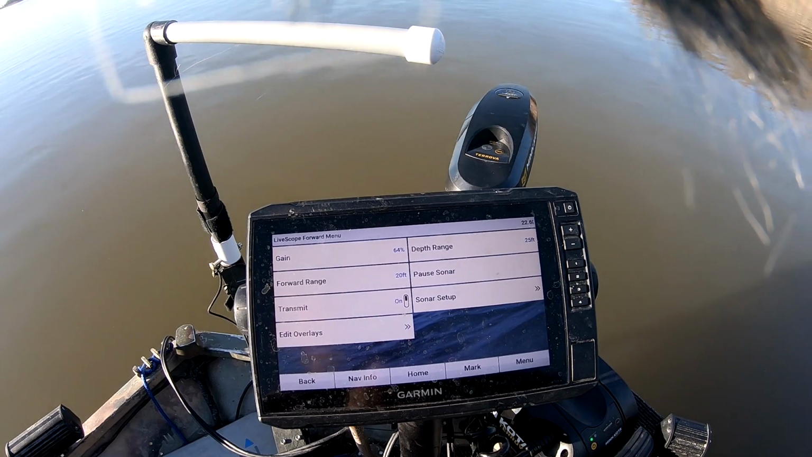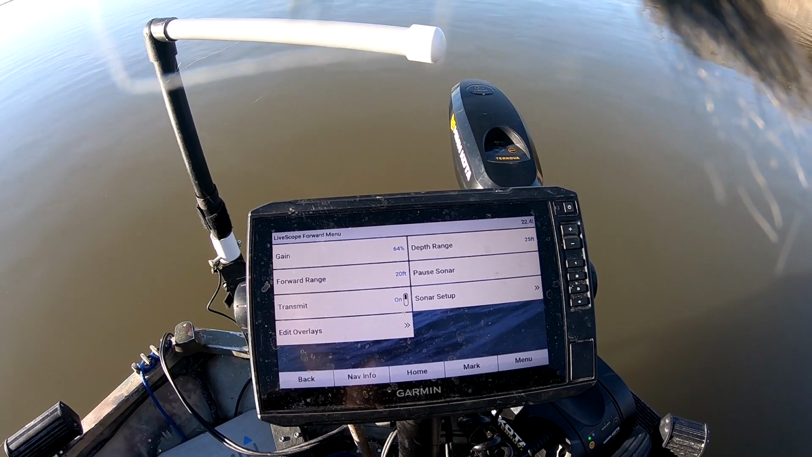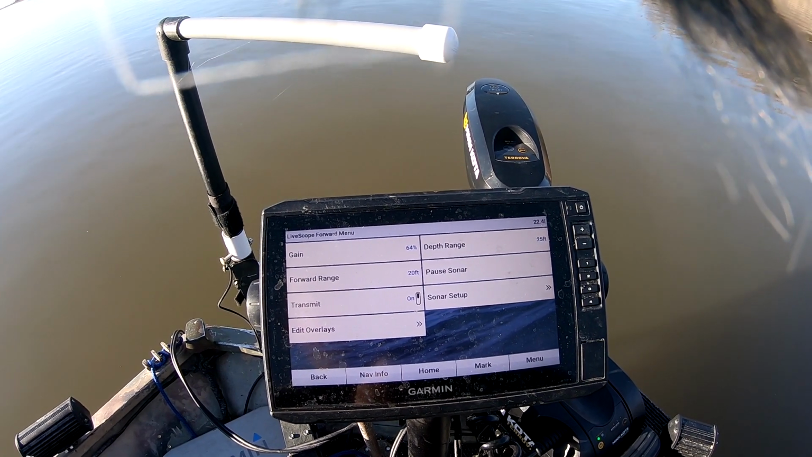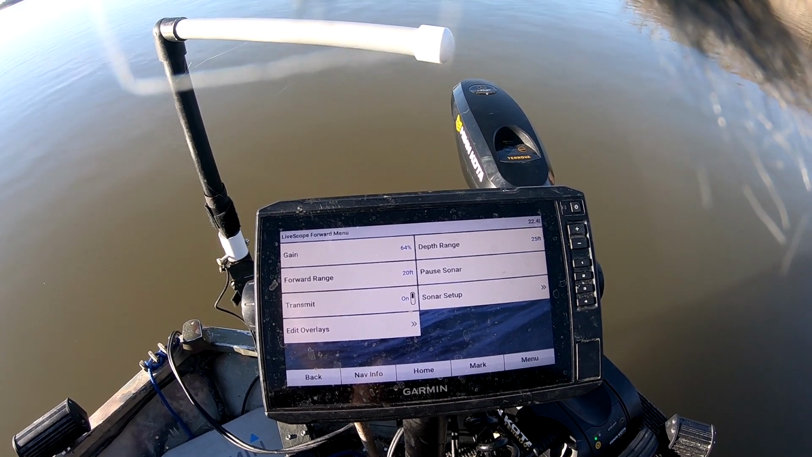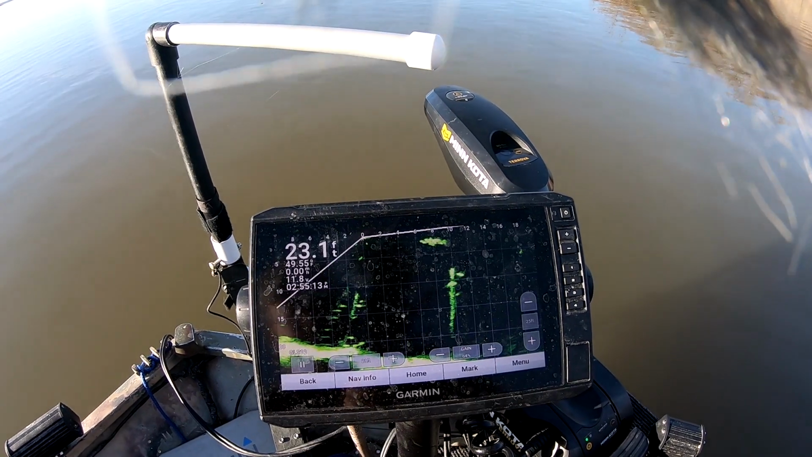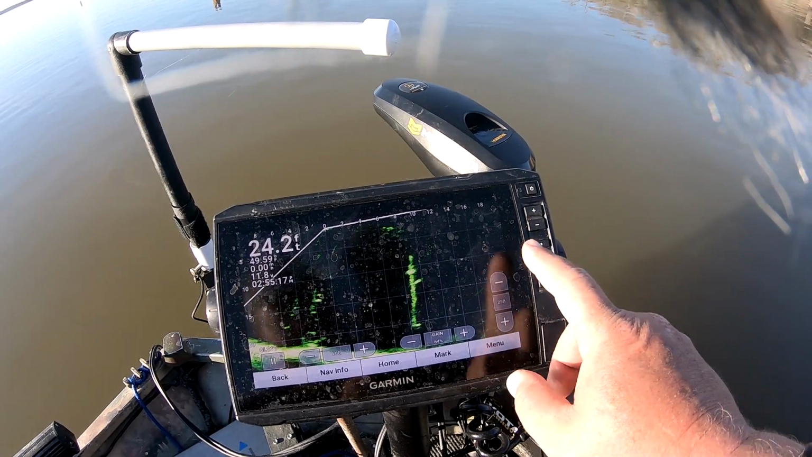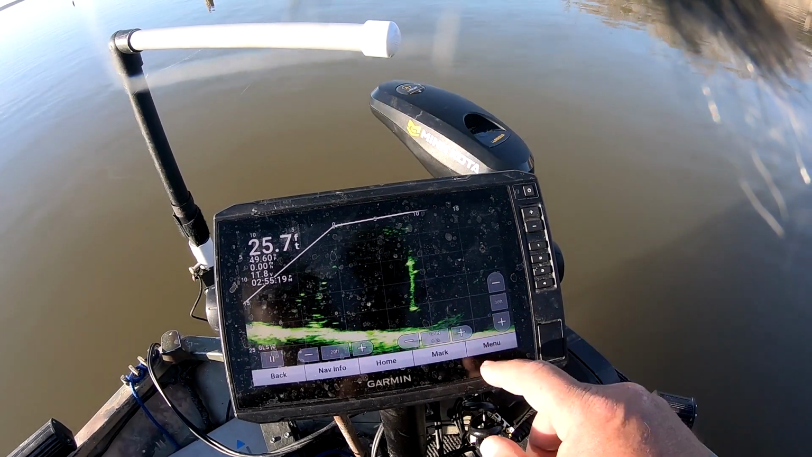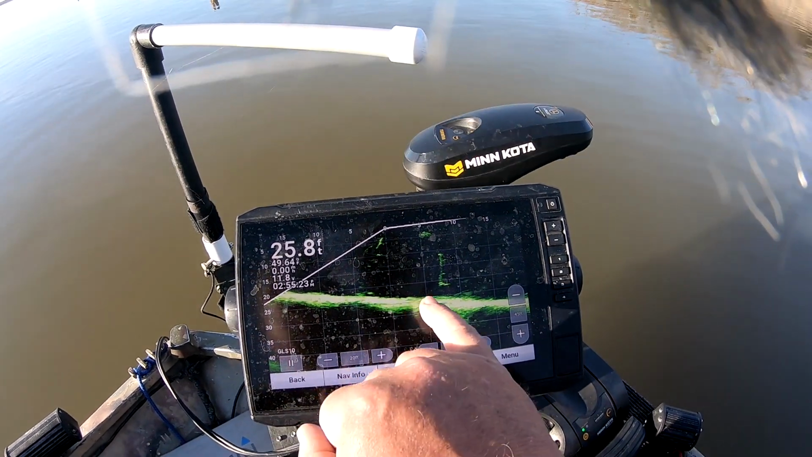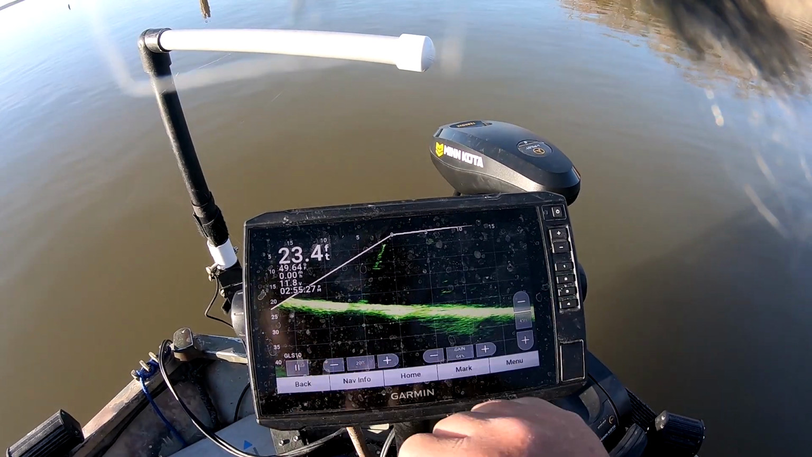My depth range when I'm crappie fishing depends on the water. I like to stay about 5 foot deeper than the depth that I'm fishing in. So if I'm fishing 15 to 20 foot of water, I like it to be on about 25 foot. I want to be able to see the bottom, but at the same time, like here you can see this is my depth. I got it set at 25. If you want to see that bottom good, you can put it at 45, but you can see you're losing this much of your screen and the details are all gone.